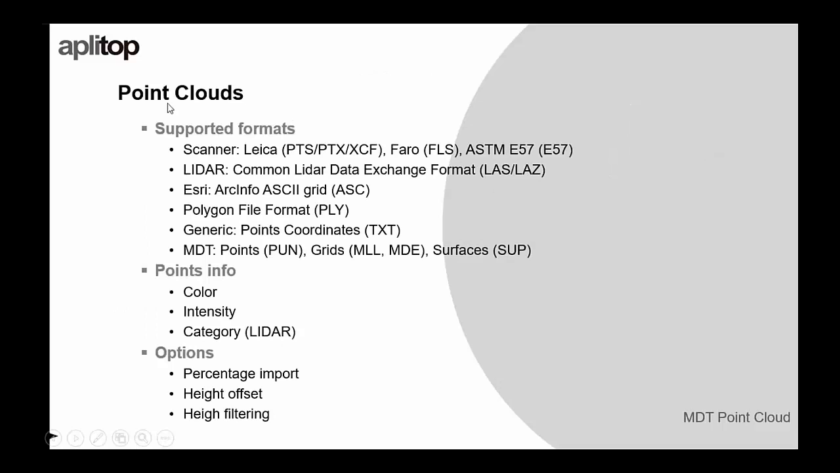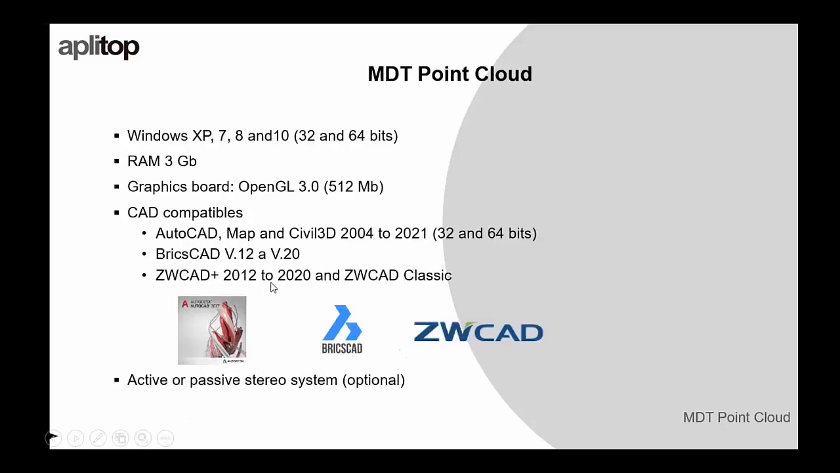Remember that for working with point clouds, we work with Leica scanners, Faro scanners, and the generic format E57. We work with LIDAR formats like LAS, polygon 5 format, and generic format or MDT format. As you have seen, this is all the point info: color, intensity and category, and some options.